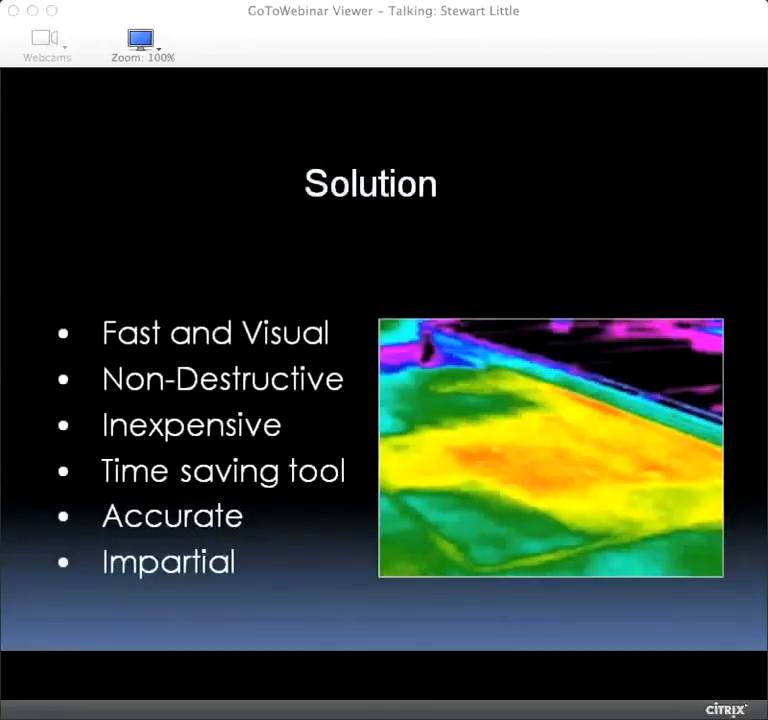So you can help mitigate that risk by saying, hey, look, let's start that process before we do any destructive testing, let's take some photographs of it. Now this photograph, Bauder did exactly that with us.